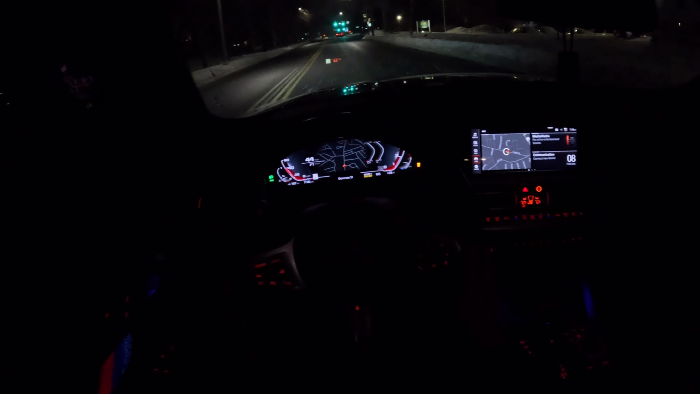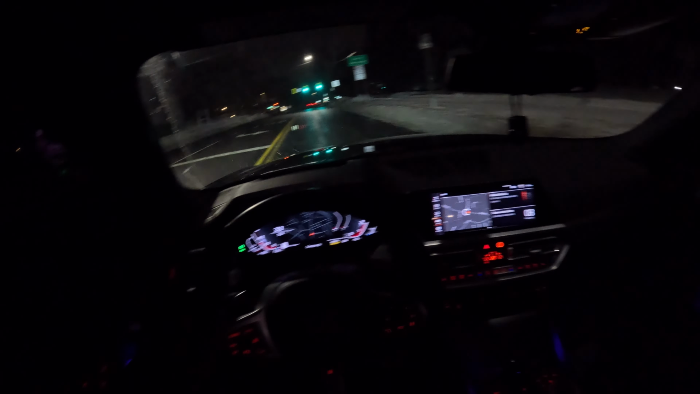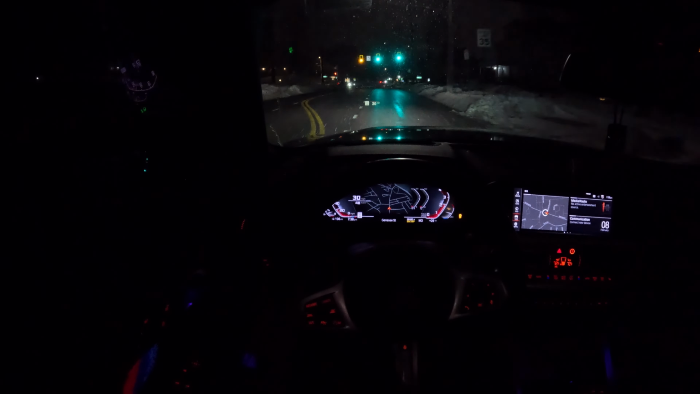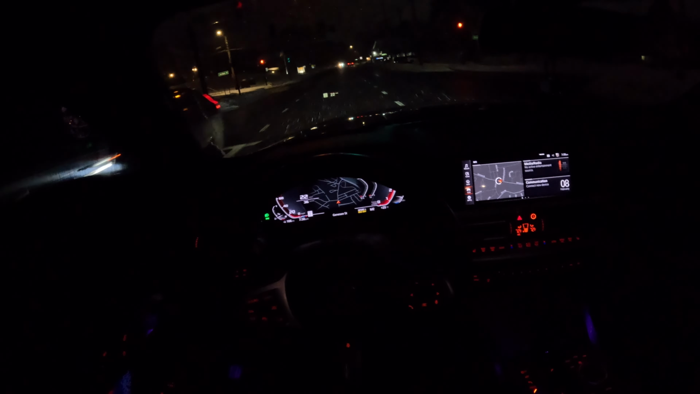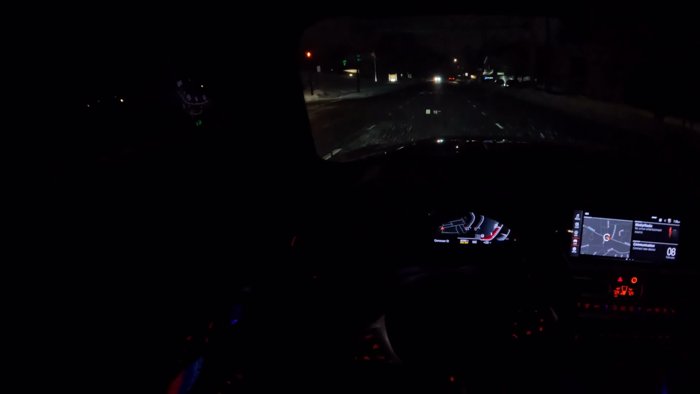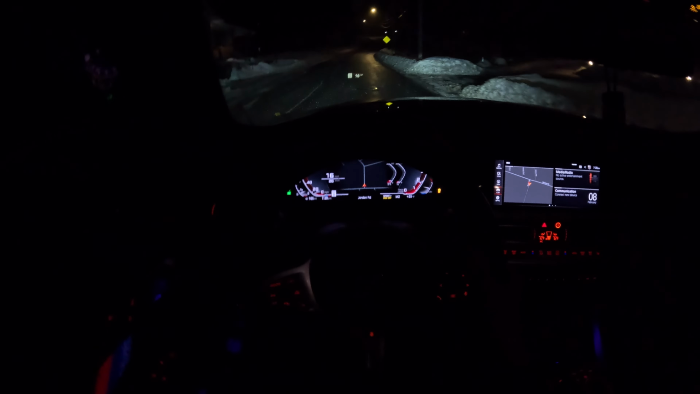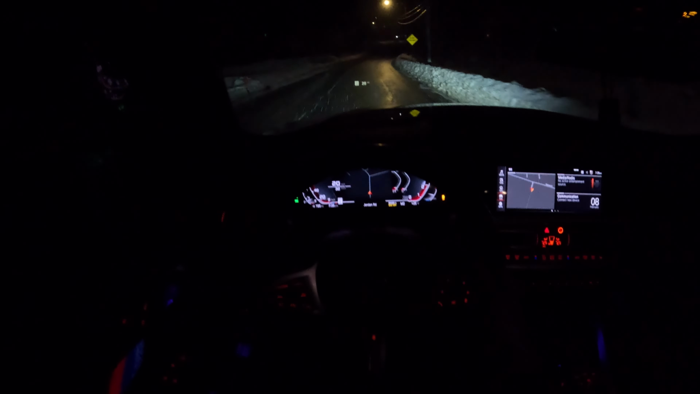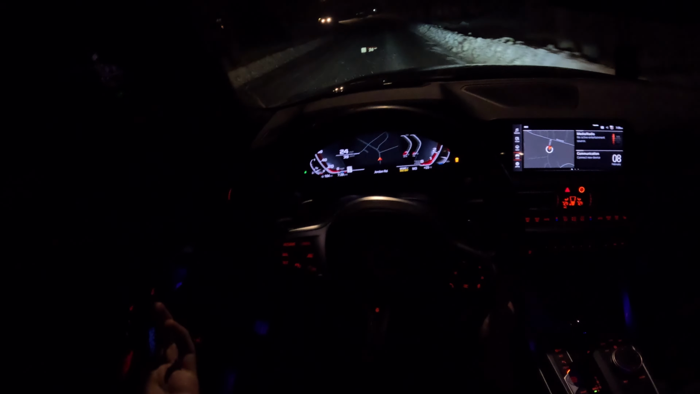But overall it's a great tune. If you're considering doing the unlock, just do it. There's no reason to wait other than wanting to keep your warranty. But it only voids your drivetrain warranty. So if something else goes wrong, like cosmetically, like a headlight seal fails or whatever, they'll still replace that under warranty, because the tune's not going to affect your headlights, obviously.